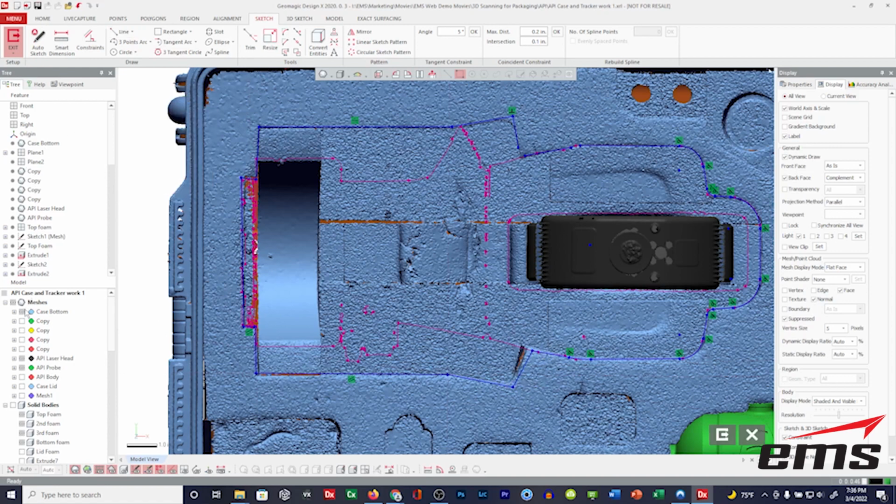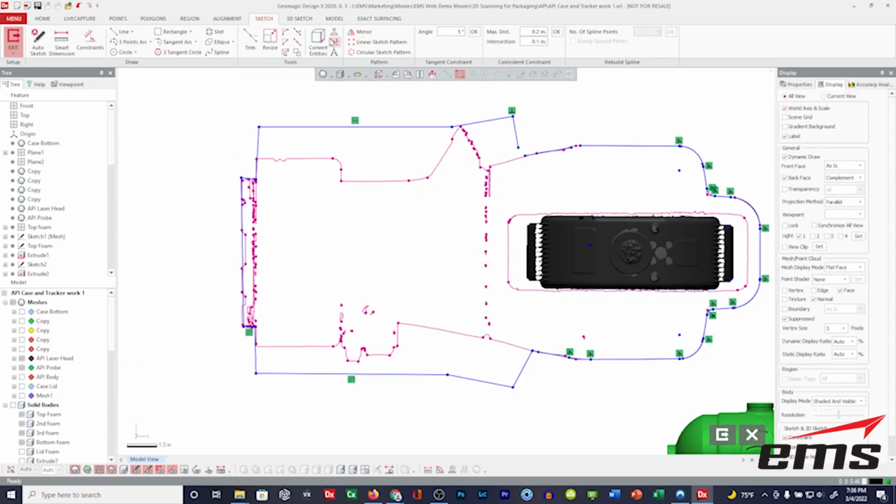Okay, and let's turn off the foam for a minute here. So let's trim out. Actually, we'll radius most of these corners. I'll just put slight radiuses on some of these. So I'm just kind of moving the scan data around and getting it. The foam has some give, so it doesn't have to be absolutely perfect.